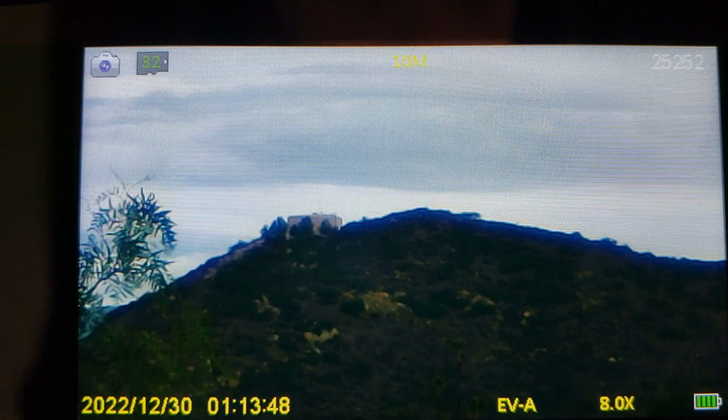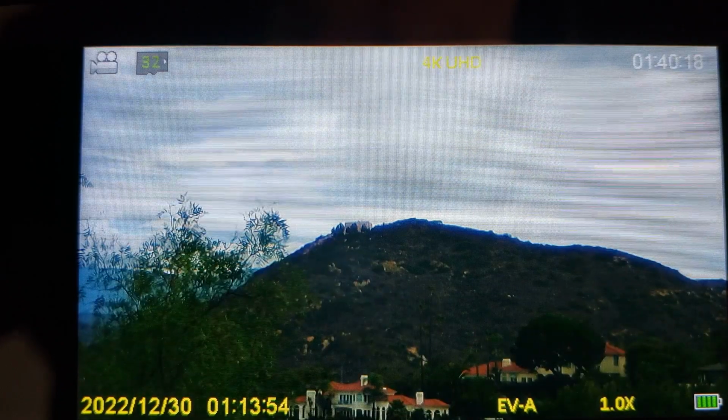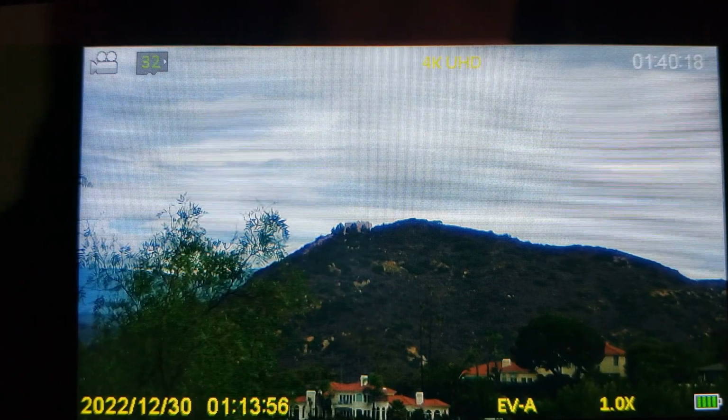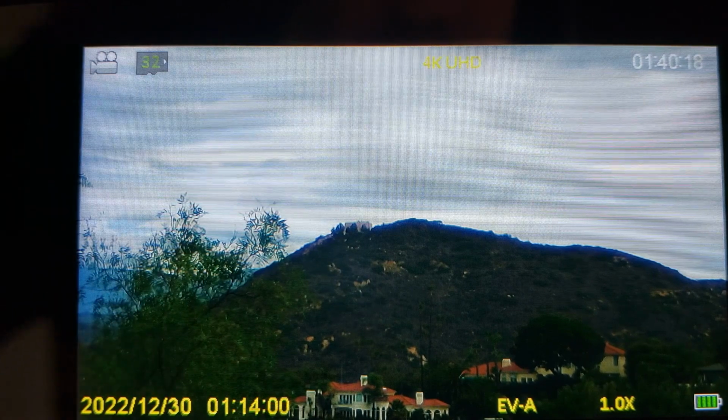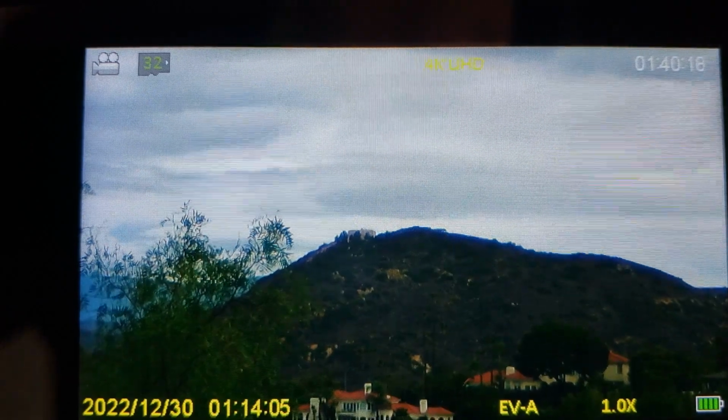If you wanted to change modes in which to go to video, you would hit the power button again, and you notice that the video icon is showing right now, and we can go ahead and zoom right in if we would like to try to do that. You get about the same.